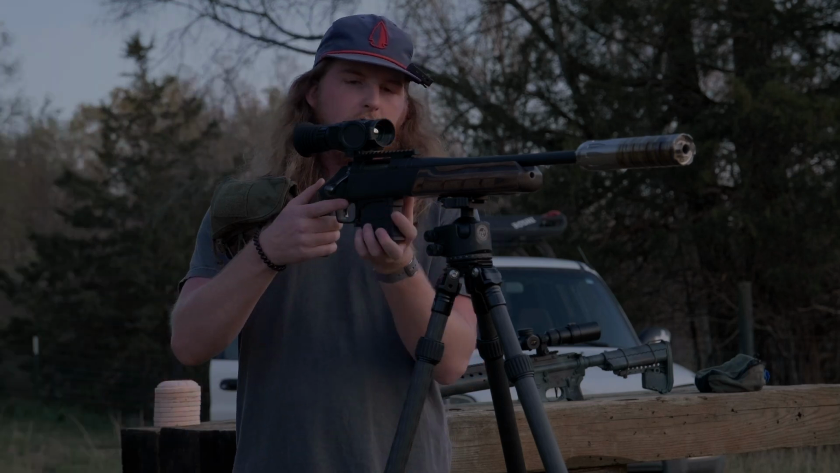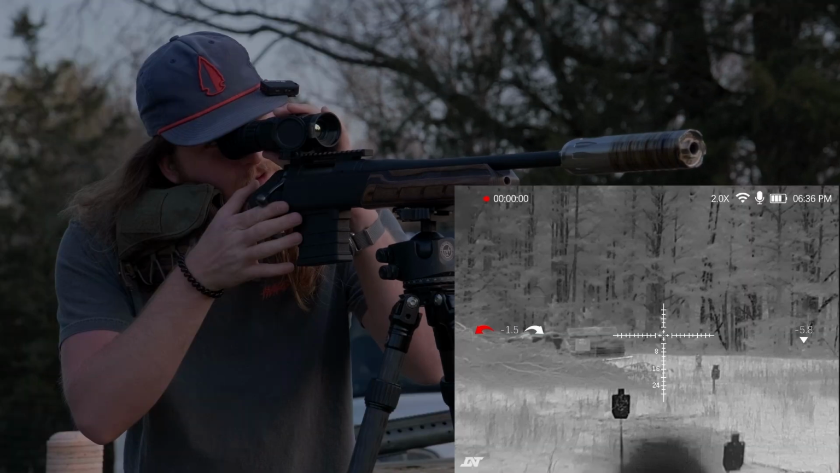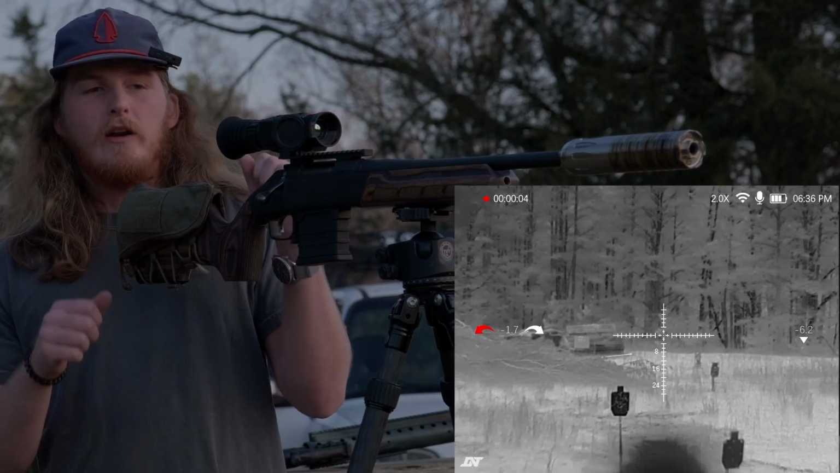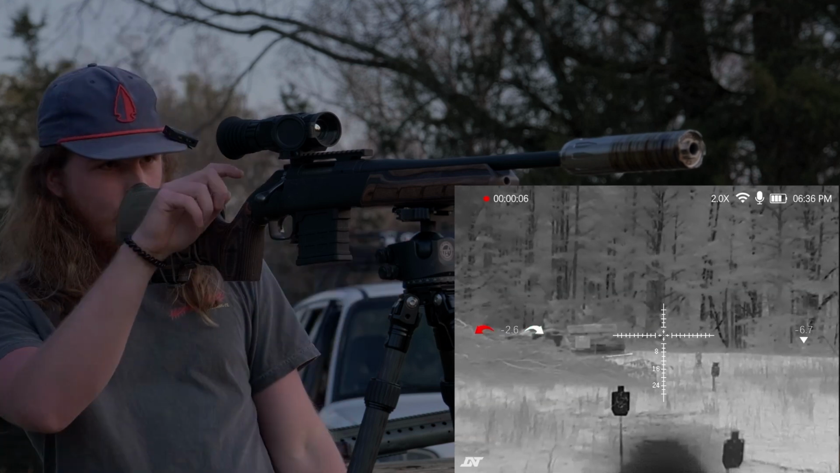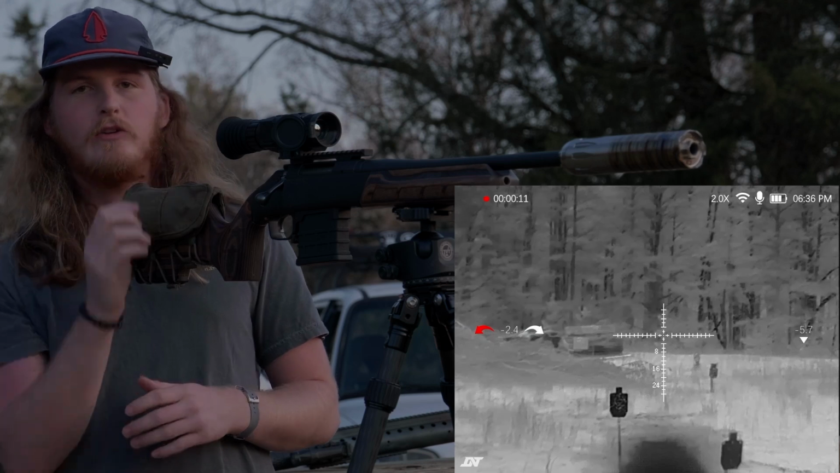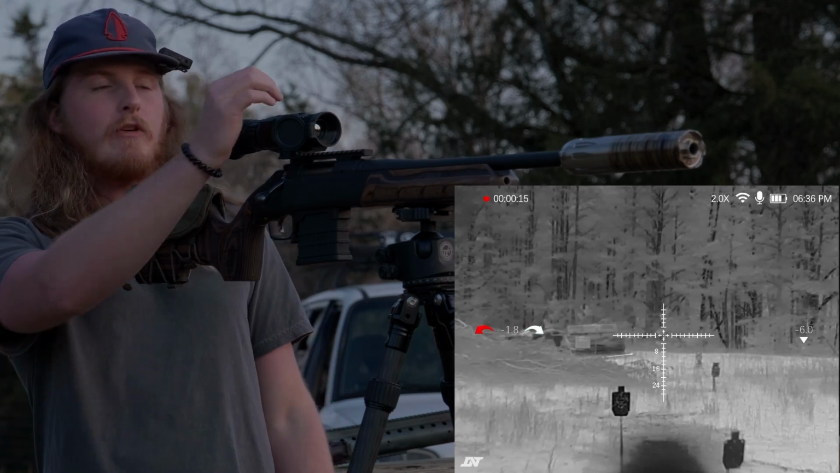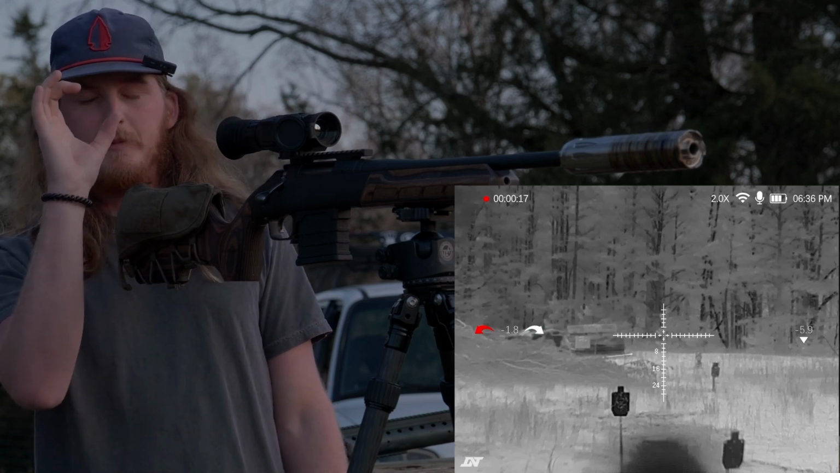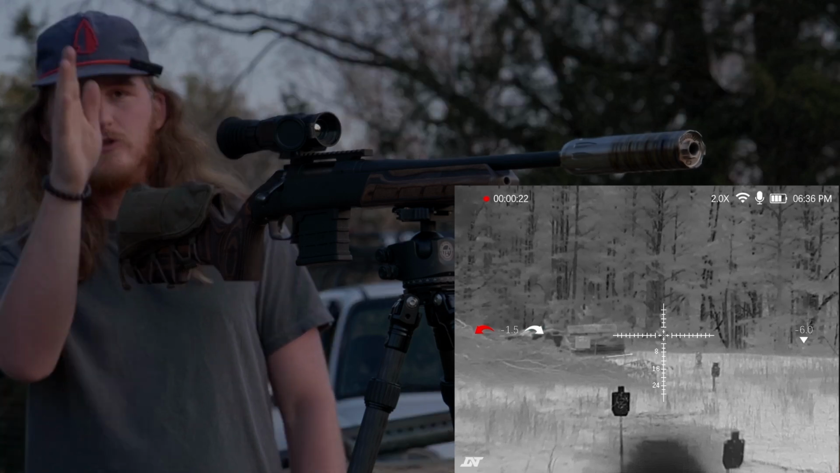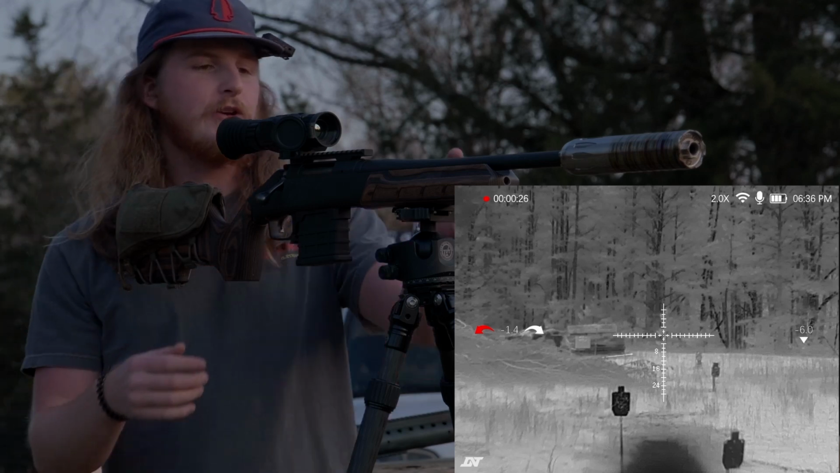Now, one thing that I was not sure of was going to be zero in this thing. It was actually incredibly easy. They've actually got it to where, so I locked it in the tripod. I got a bore sight through my bore, and then moved the reticle. What's really cool though is you can lock it in place, and then you can actually freeze the frame in the optic, and then make your adjustment there. That way you don't have a bunch of wobble and you're trying to chase it. So you can actually freeze it and then make your correction, and you'll be good to go.